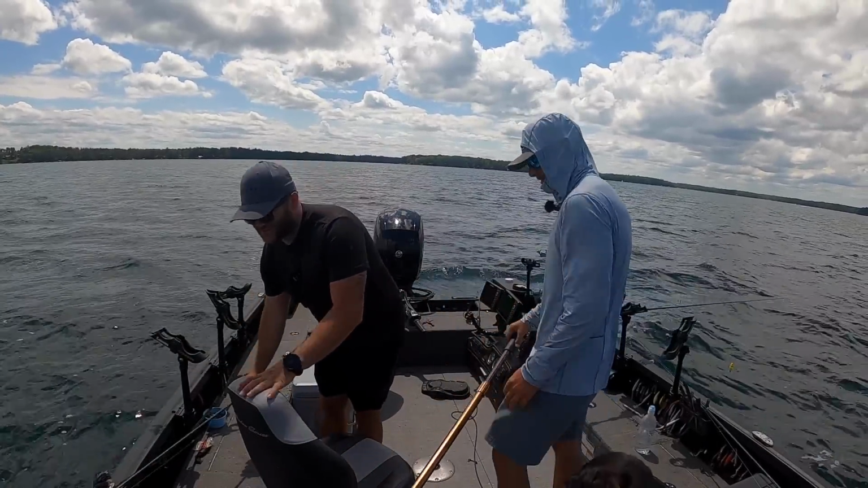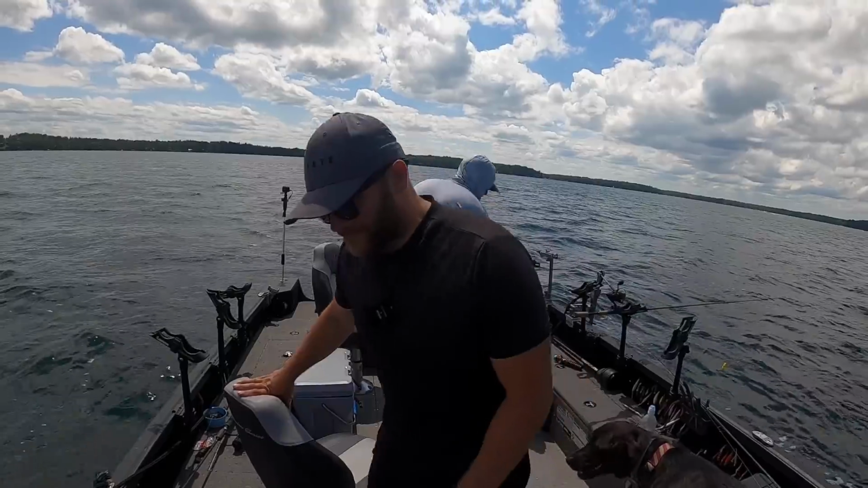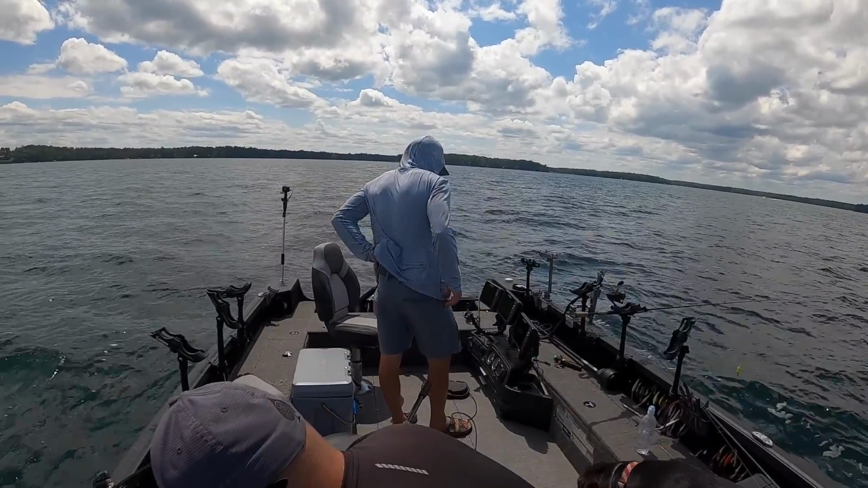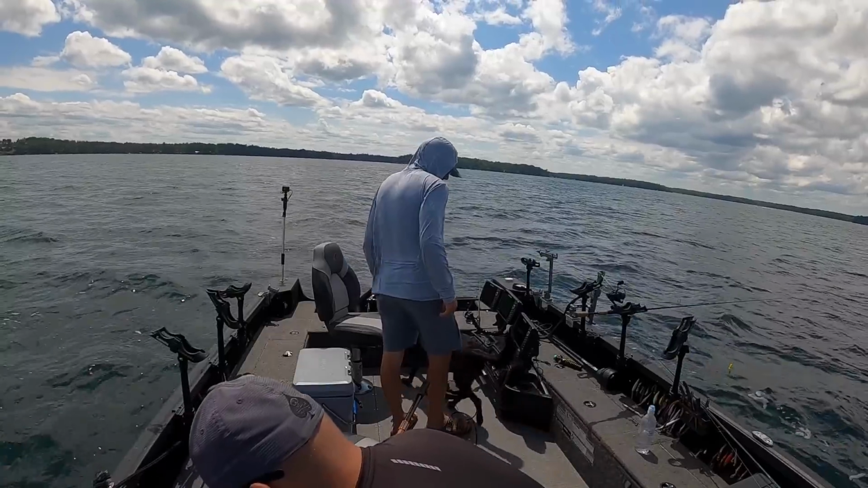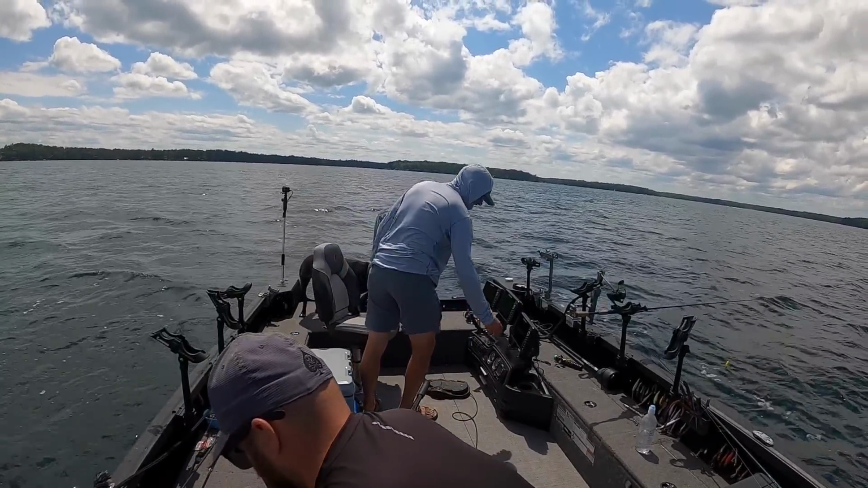But on a lot of these gin clear bodies of water that you might fish, slip bobbers are just so powerful. But the way you fish them is all the difference. You're not using a slip bobber to find fish. You're finding the fish, putting the slip bobber right on top of them. Then obviously that slip bobber just kind of sits there.